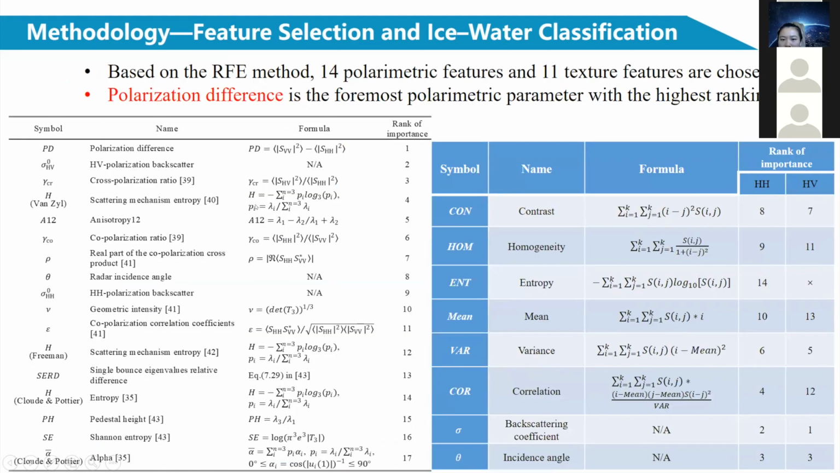Based on the RFE method, for the third experiment, 14 polarimetric features and 3 image features are chosen, among which polarization difference is found to be the foremost polarimetric parameter with the highest ranking. For the second experiment, 11 texture features and 3 image features are chosen.